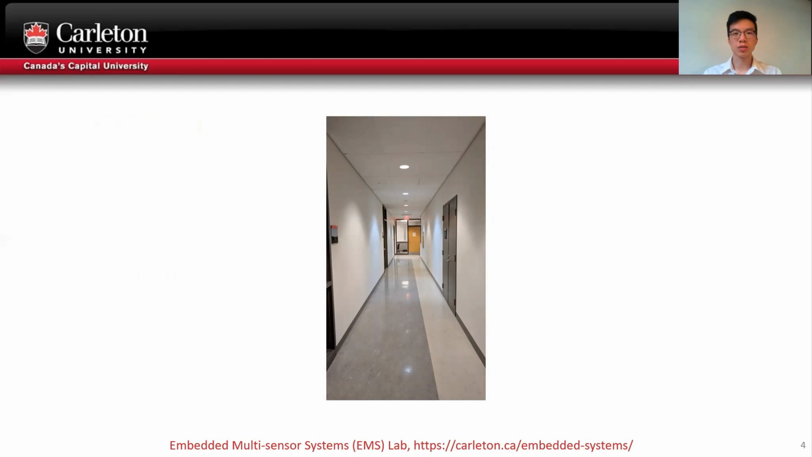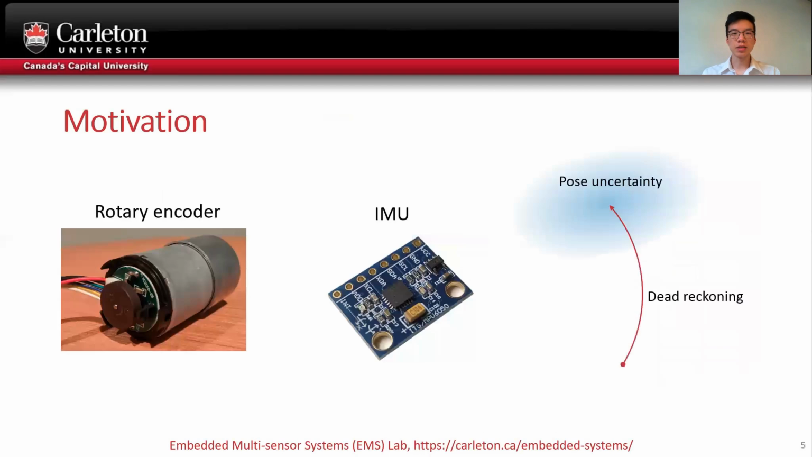LiDAR localization. These issues are often addressed by fusing LiDAR systems with dead reckoning sensors like wheel odometry or IMUs, but dead reckoning accumulates large uncertainty over long traversals without exteroceptive sensor updates, and wheel odometry is sensitive to bumps and wheel slippage. Therefore, a method of detecting motion along the direction of the hallway using exteroceptive sensors is desirable.